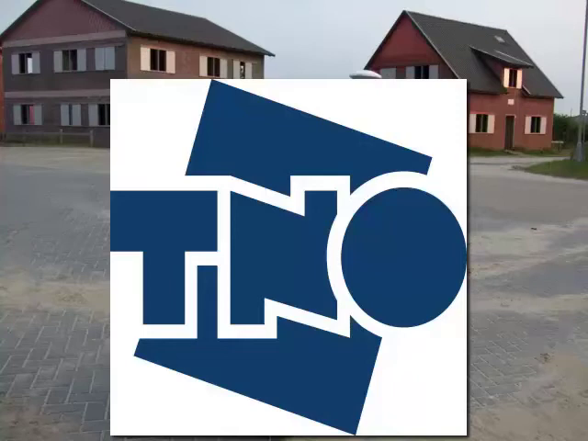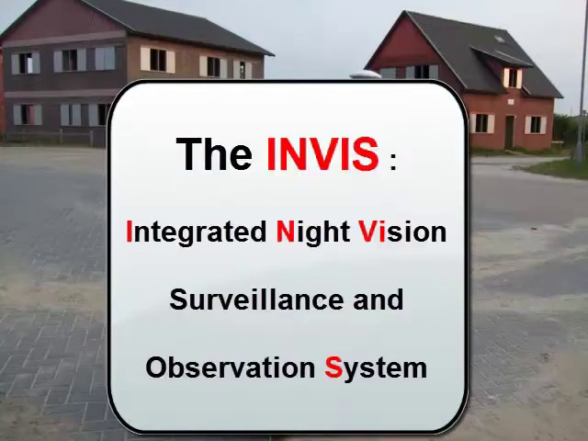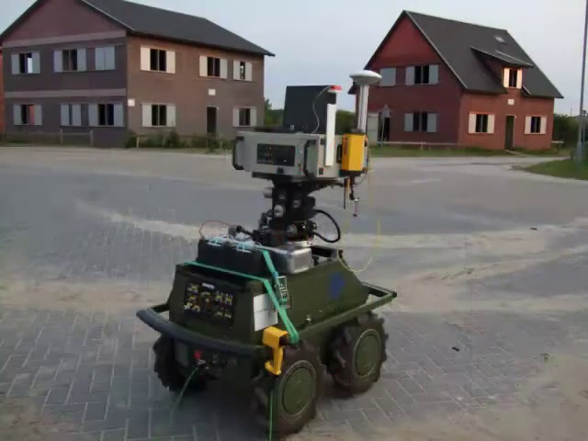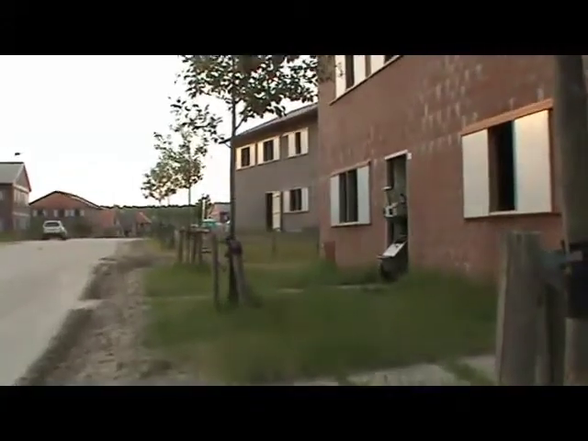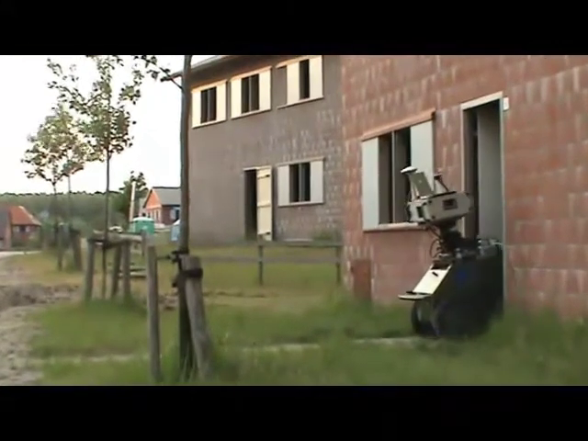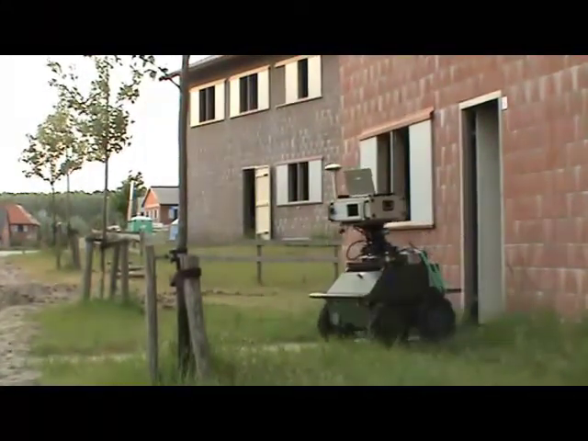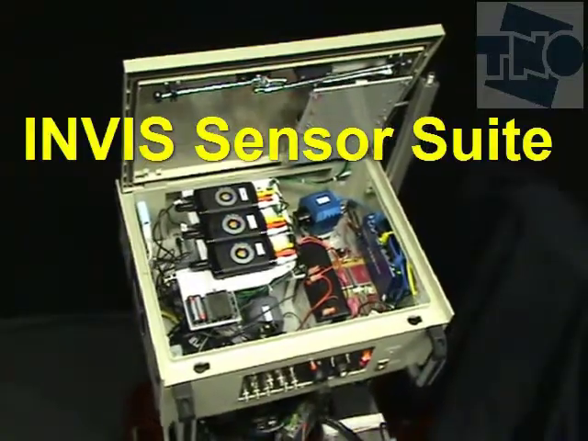TNO in the Netherlands proudly presents INVIS, the Integrated Night Vision Surveillance and Observation System. The portable sensor system is mounted on a rugged all-terrain platform and provides dynamic and color-fused multispectral imagery for surveillance and observation applications. The portable sensor suite of the INVIS system is contained in a water and dust resistant housing.